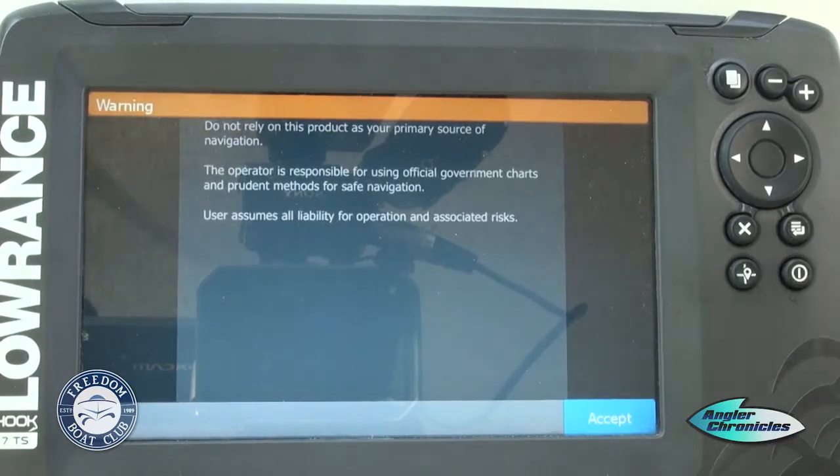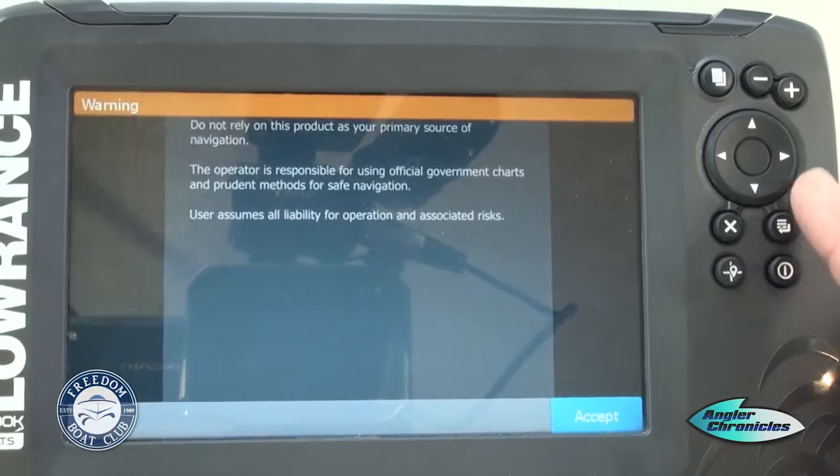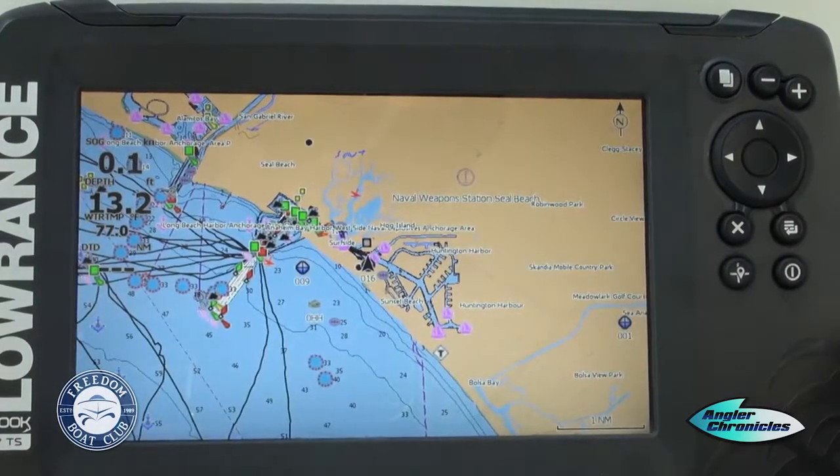And this is going to be one of your most used buttons on the unit. Take a look, there's a return button. It's right below our cursor, and there's a little sweep back arrow. Hit that, and things will start to happen.